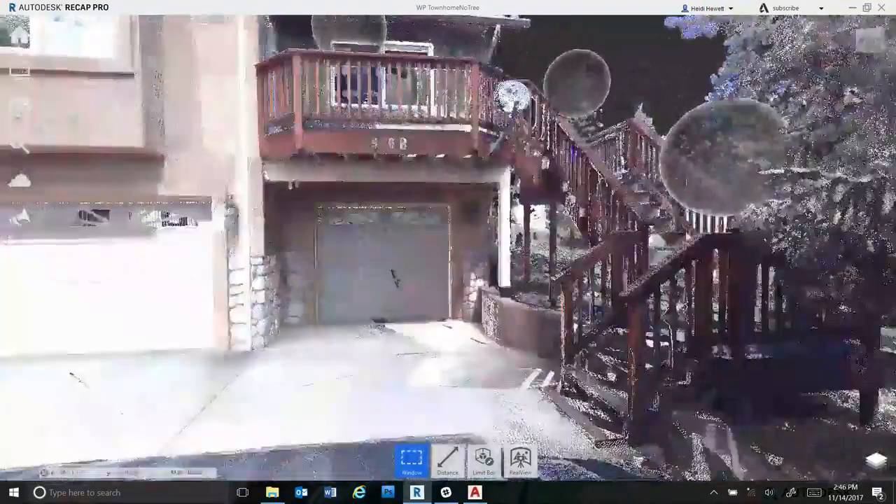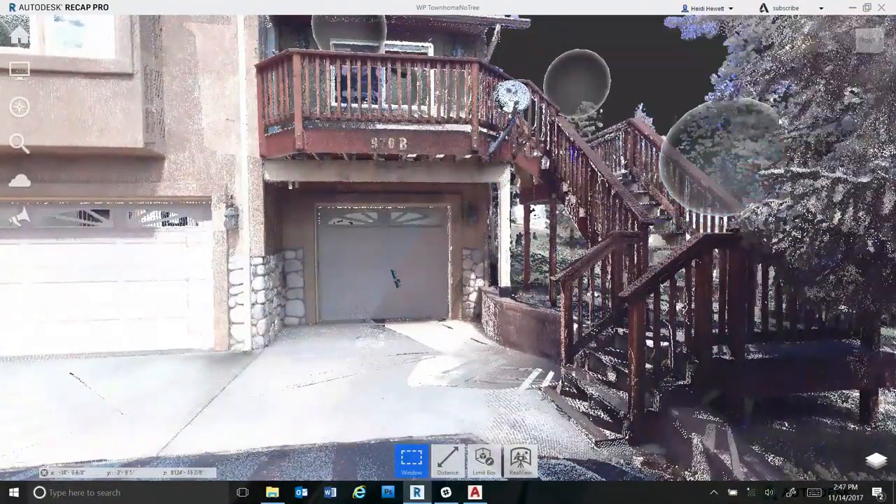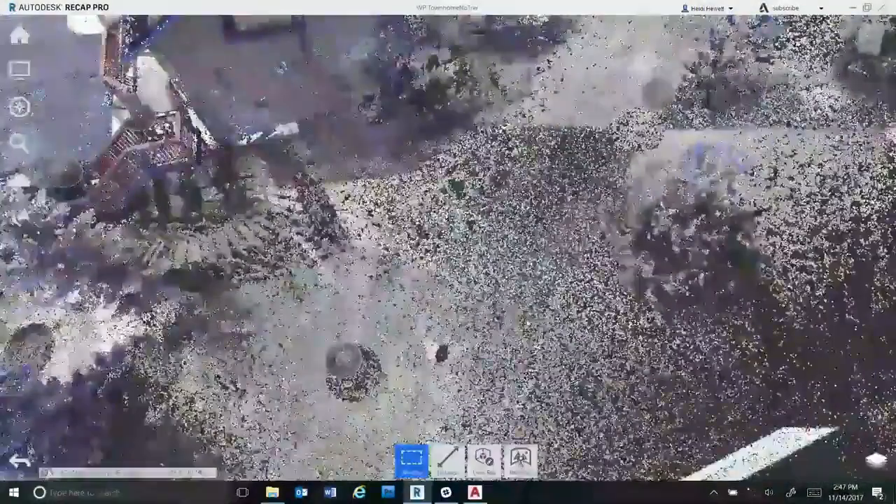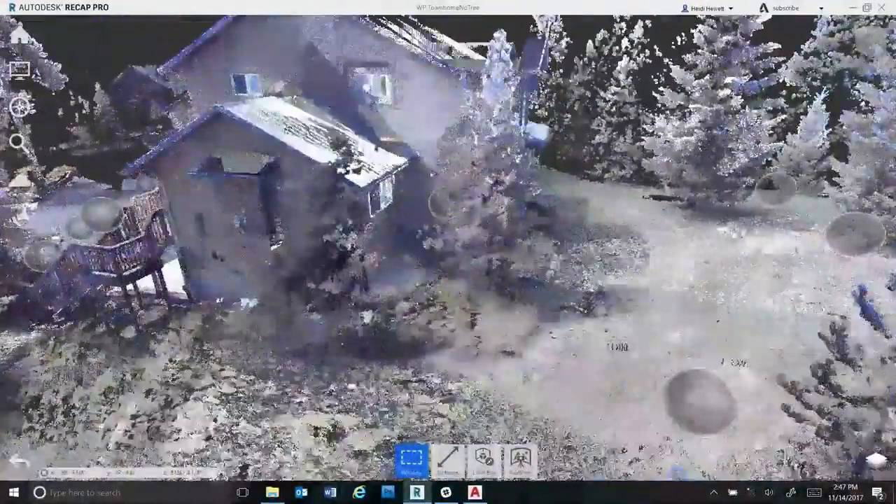Okay, and then if you go up here to, actually I just lost my window. Okay, I'm just going to navigate around there. So what I'm most interested in, like for this deck design in the back, is what we need to do is remove this tree initially.